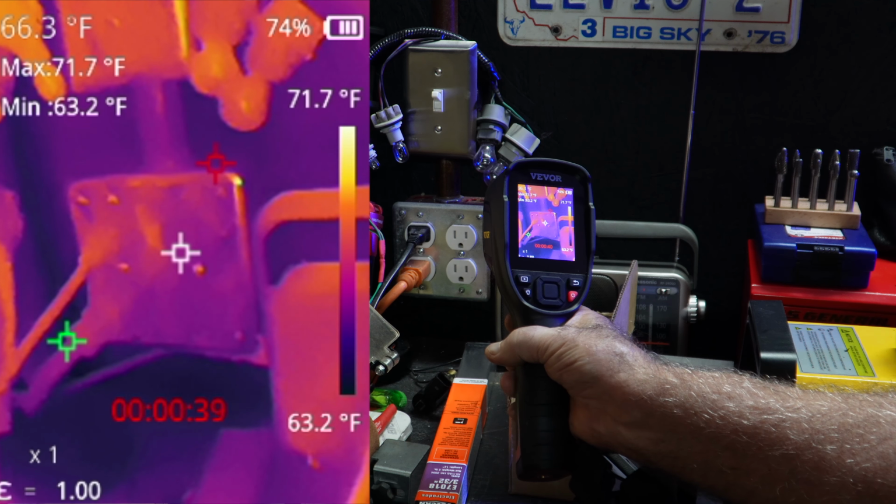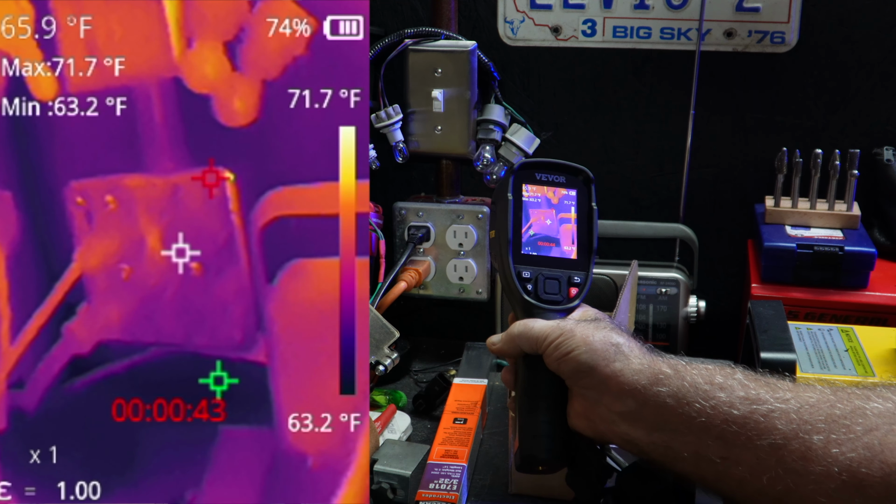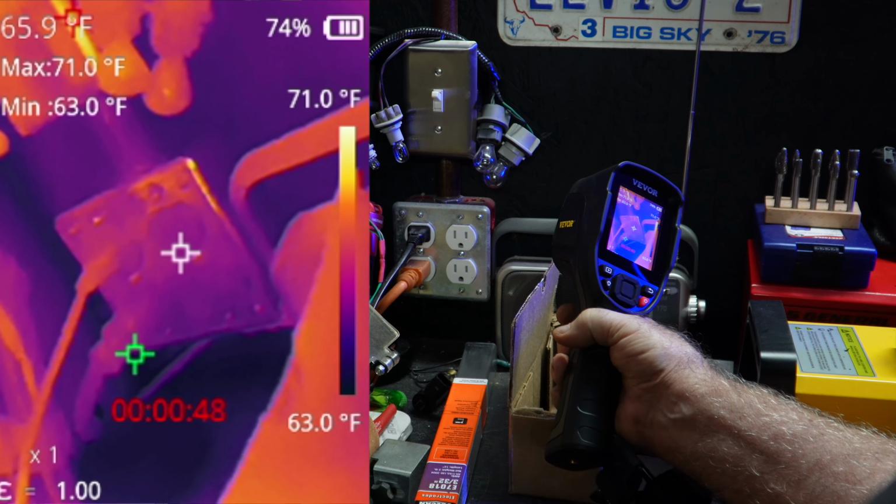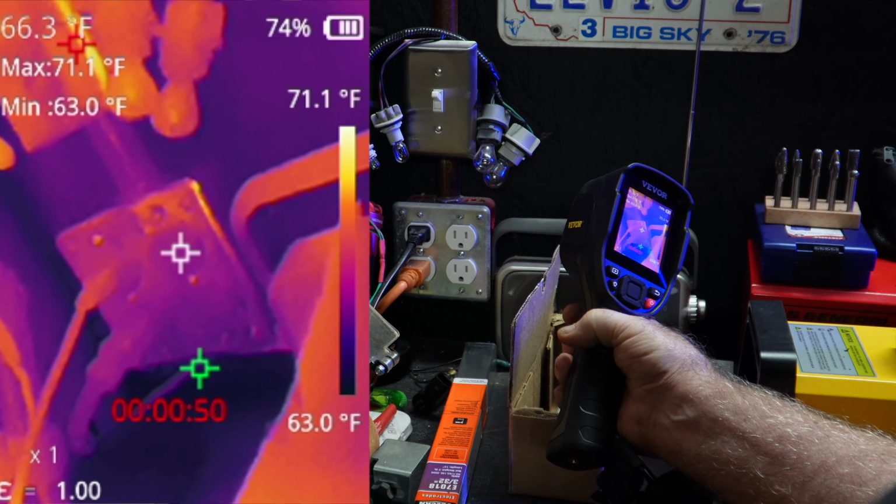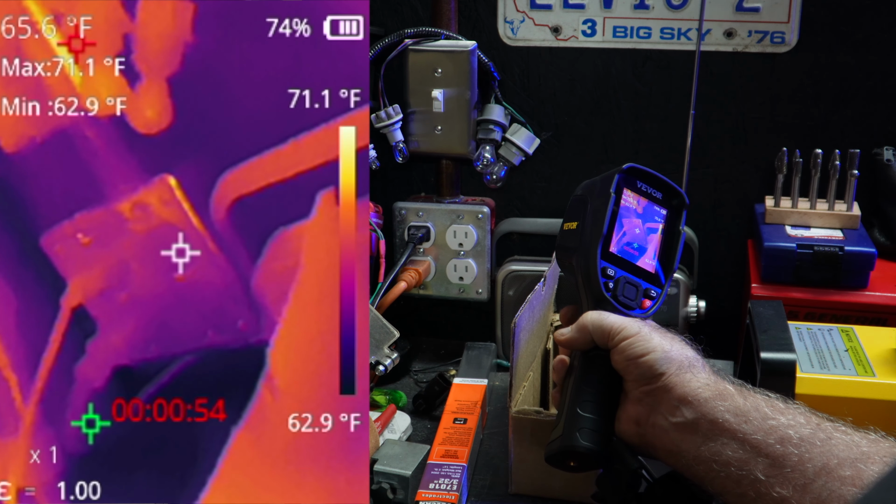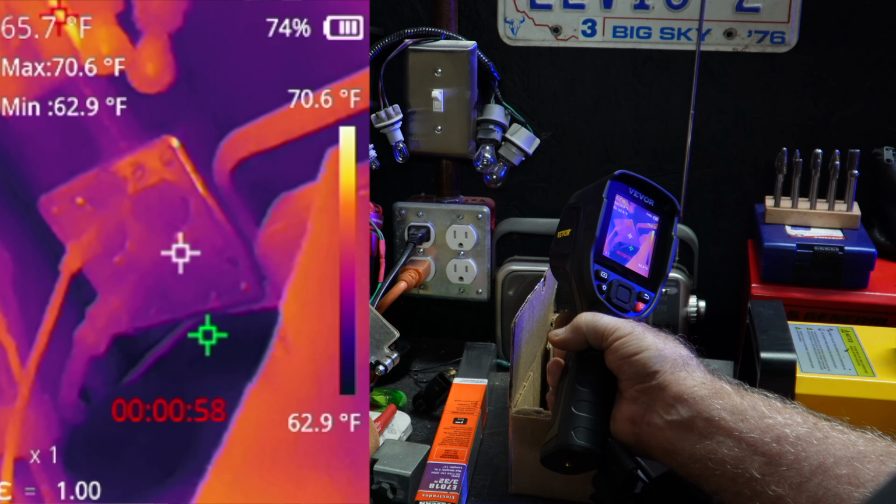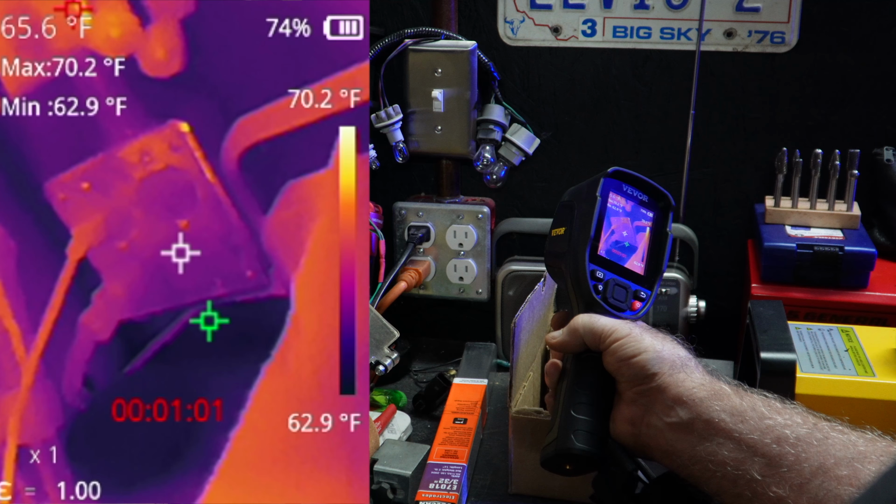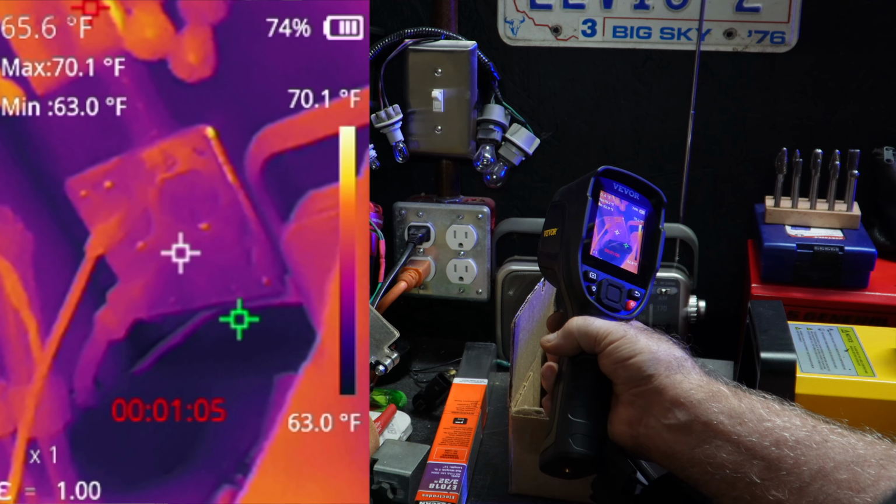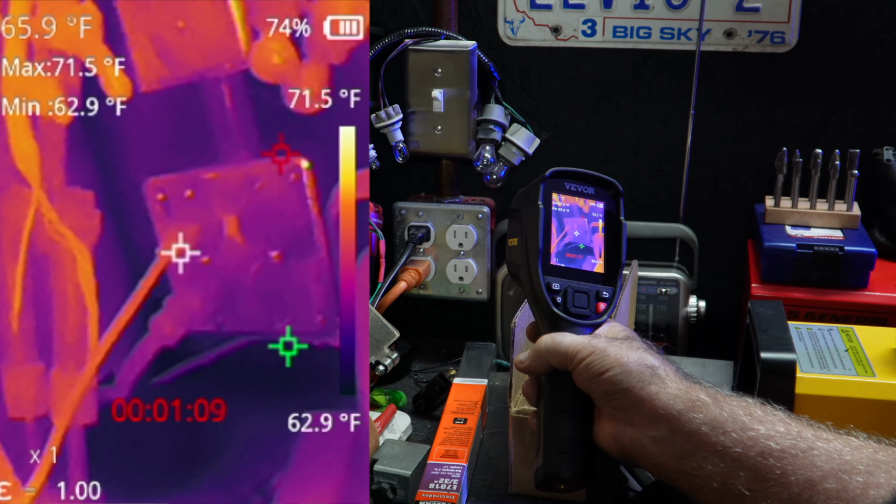So my point being, you can walk around your house and go to each receptacle, and you can just look to see if it's nice and cool. And like I said, this is actually made out of metal, as you can see, so I'm picking up some of that reflective heat signature right there. But on the receptacles themselves, they're nice and cool, and you'll see the difference. You just got to learn how to know the difference between something reflective and something that's not. But the receptacles themselves, they look good.